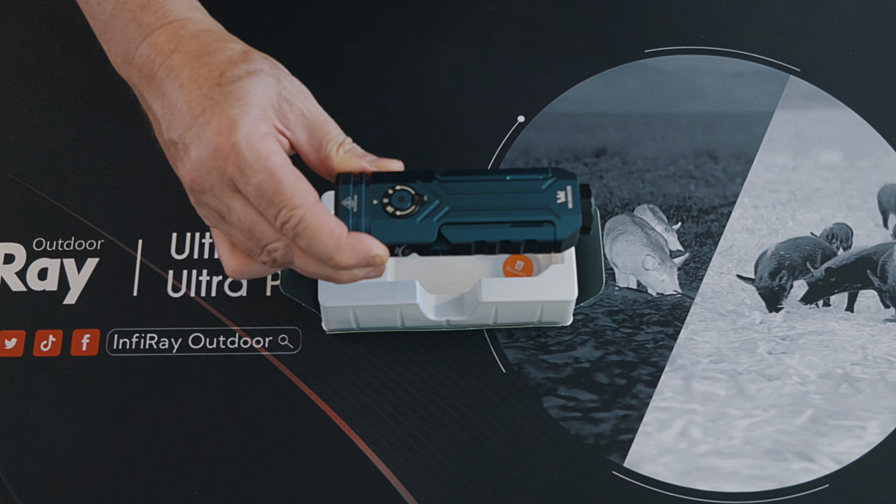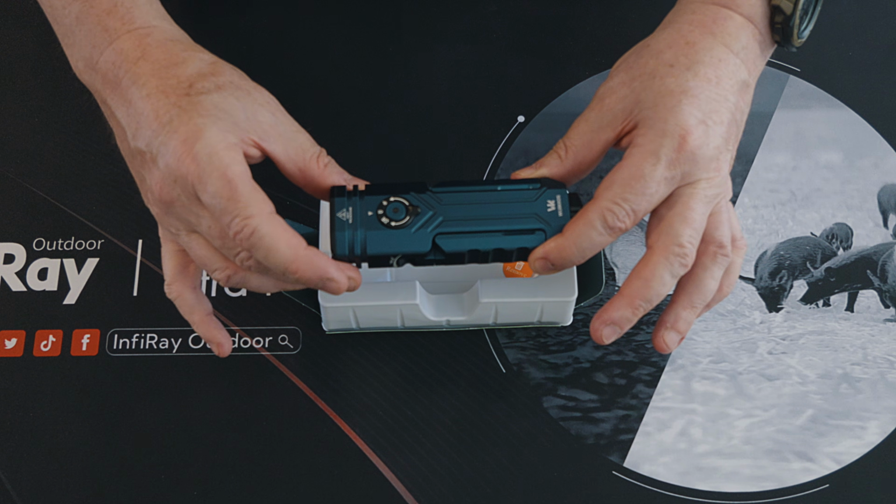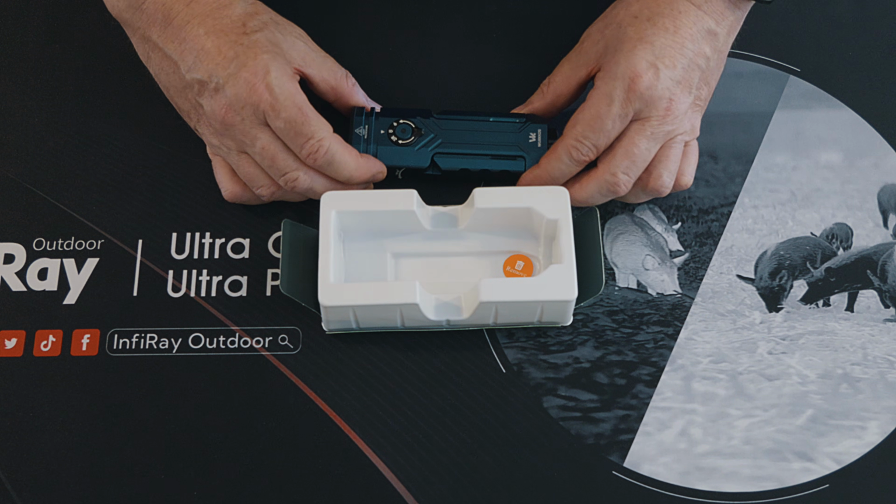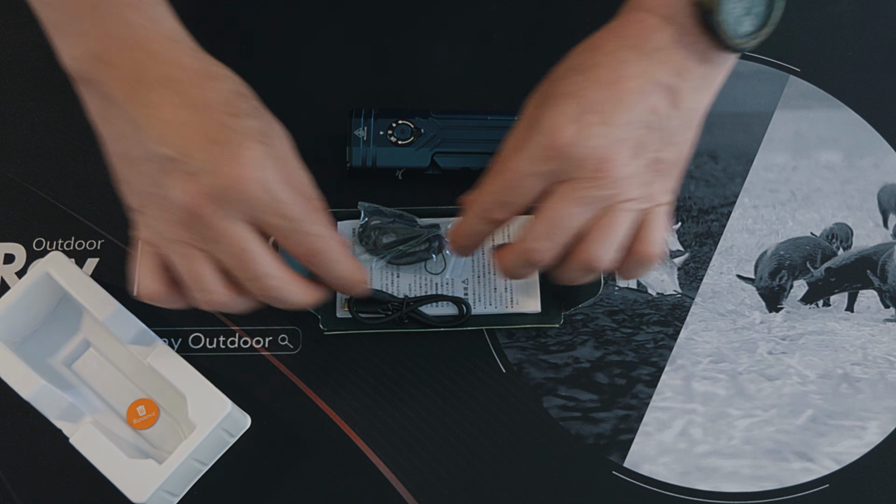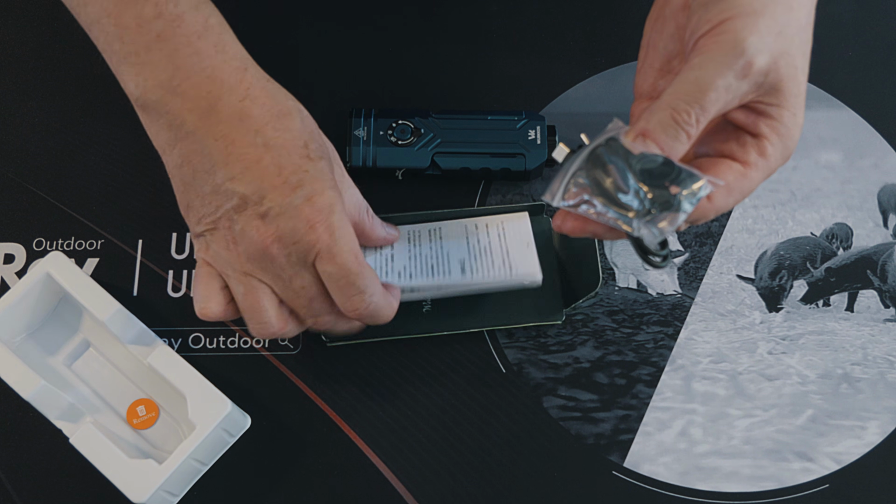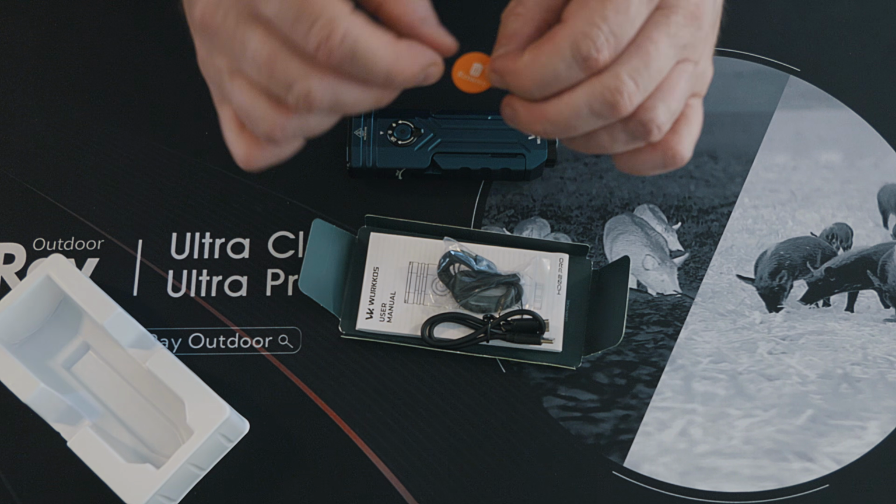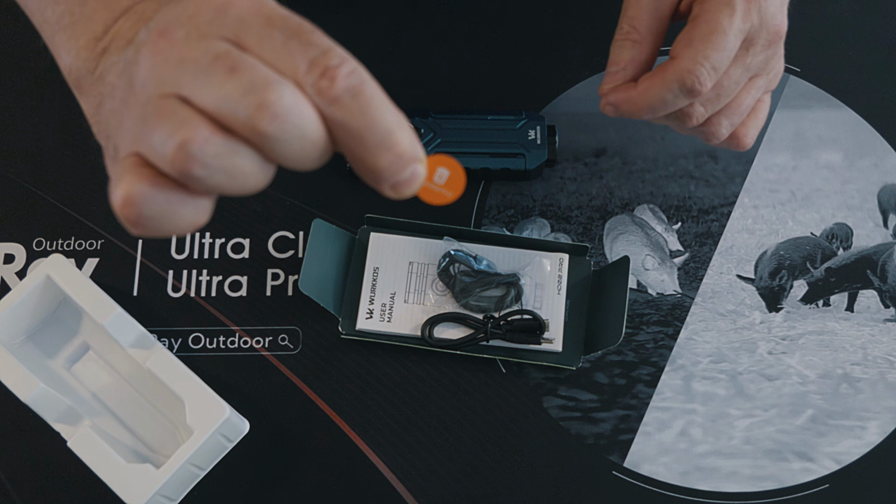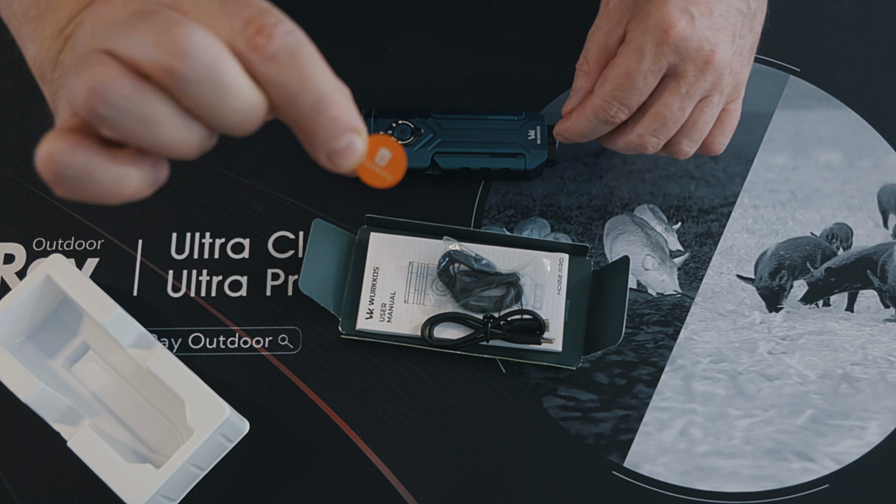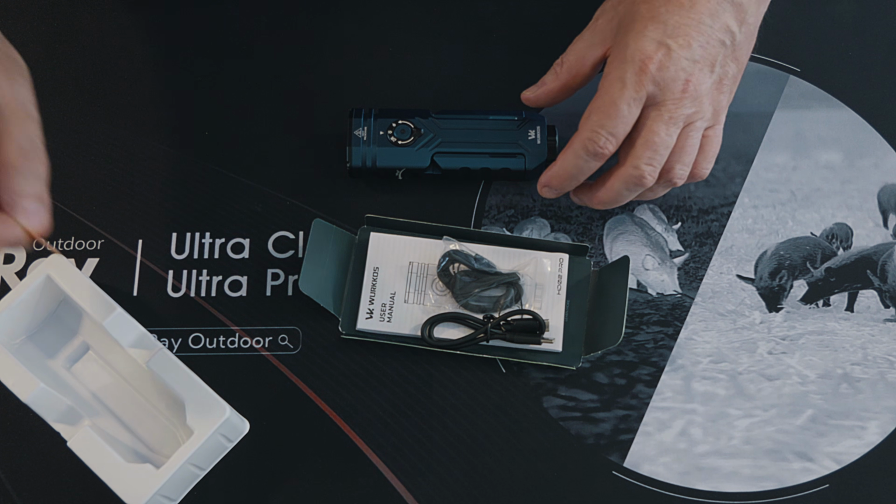I'm not going to keep on going over the same ground on the body and so on, because that's all exactly the same. But they have made some really good improvements. I'll just put that there for a moment. You do get a lanyard, and as usual, a USB cable and instructions. I'll also point out this disc here actually comes in the top of the battery cap to keep the battery disconnected. So make sure you take that out when you get the torch, otherwise you'll think it's not working.